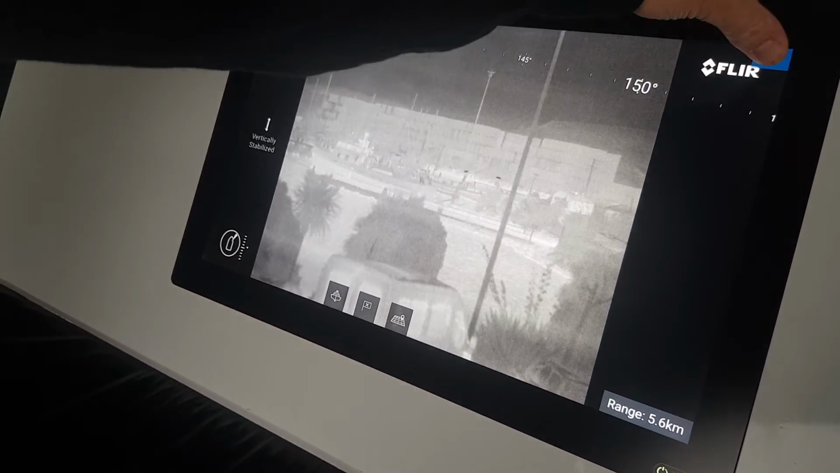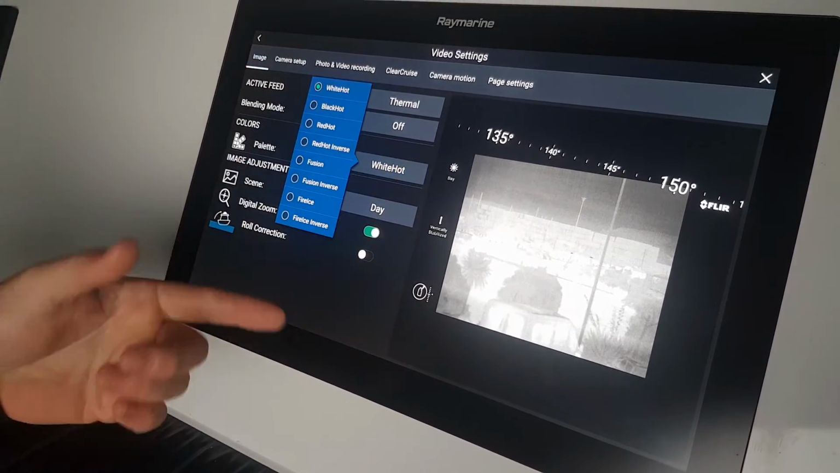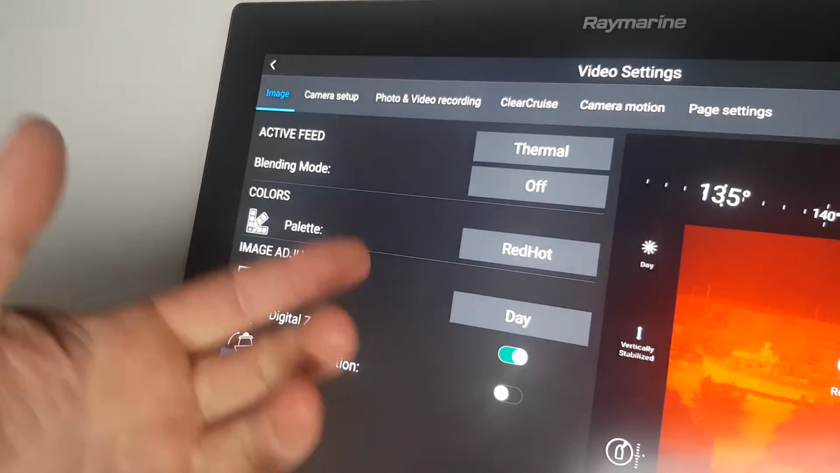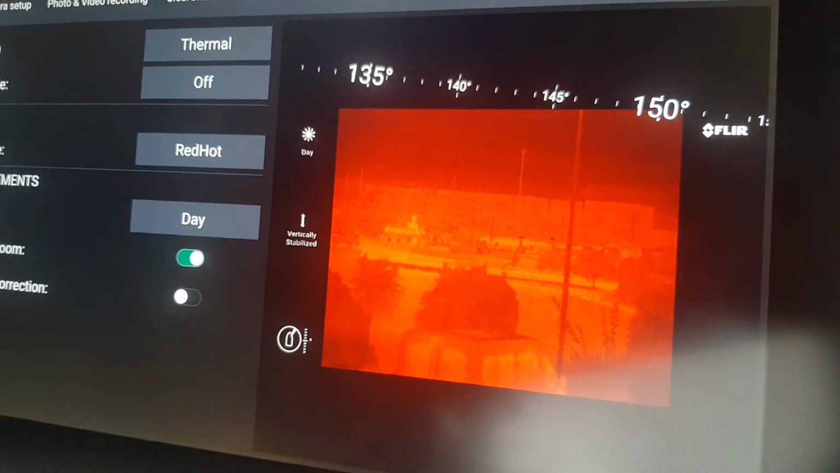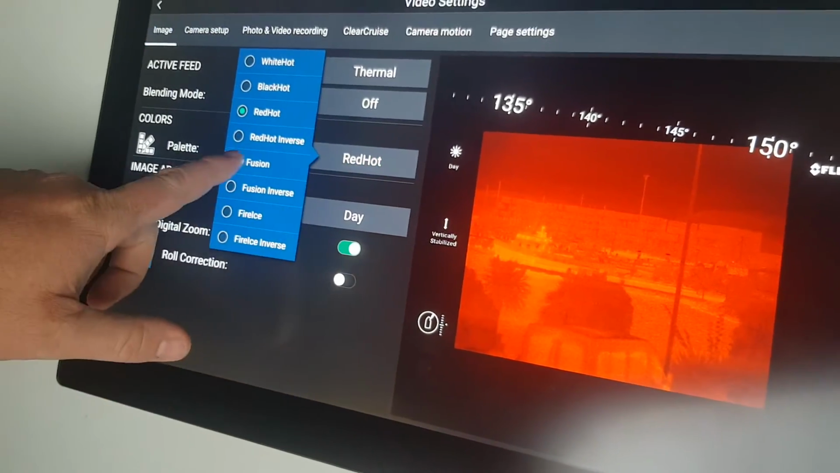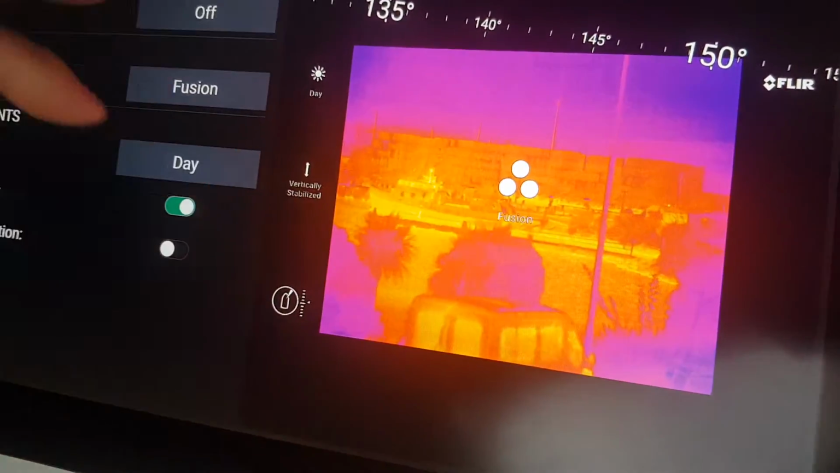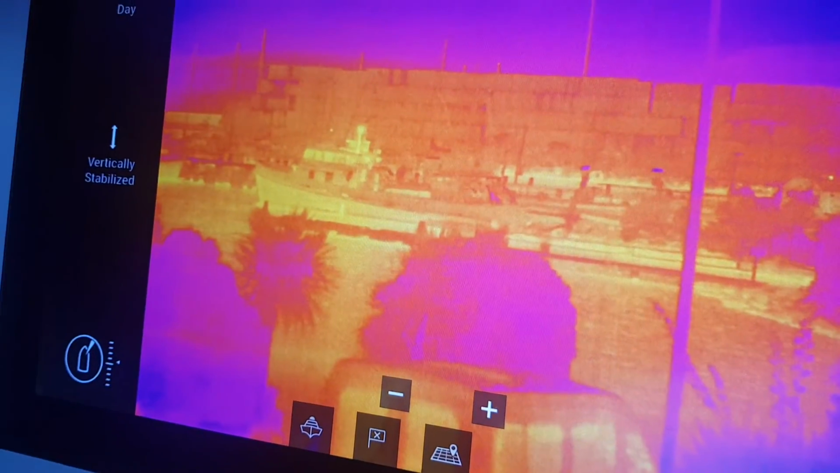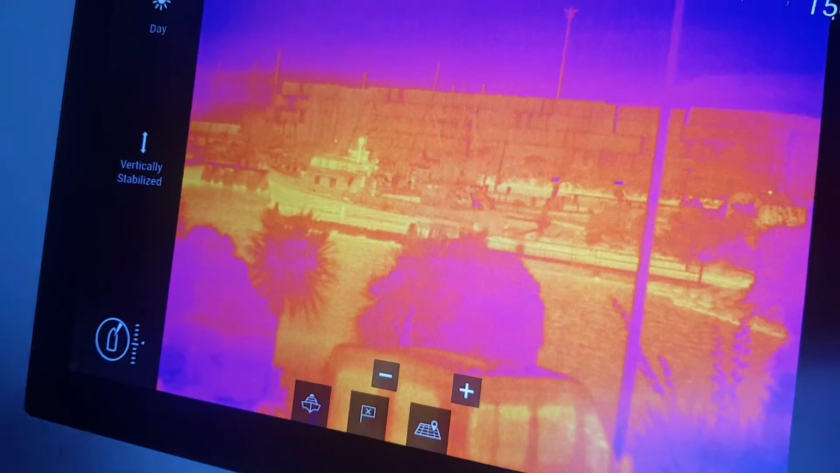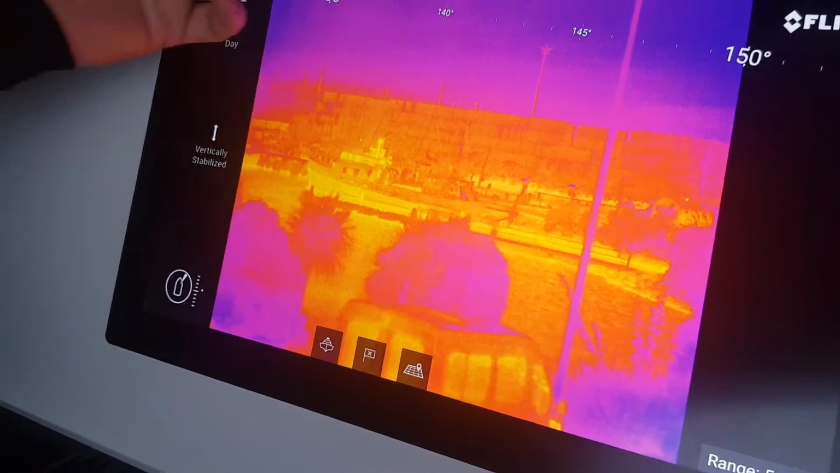Obviously all of this also depends on what your physical tendency is with vision as well. Obviously some people struggle seeing with red, but red can be quite beneficial when you're operating dusk and dawn. You don't want your night vision to be affected. Something like fusion's quite good for showing up when there's quite a big heat disparity. It means that basically what you can actually do is you'll get real nice high contrast definition for obviously picking up those small changes.